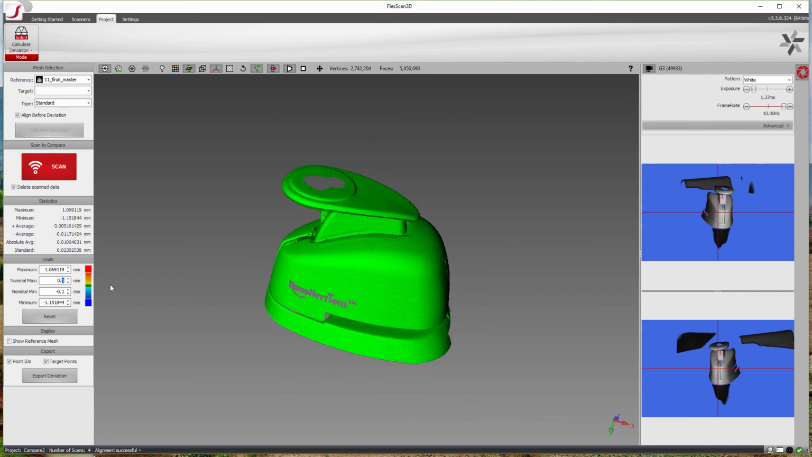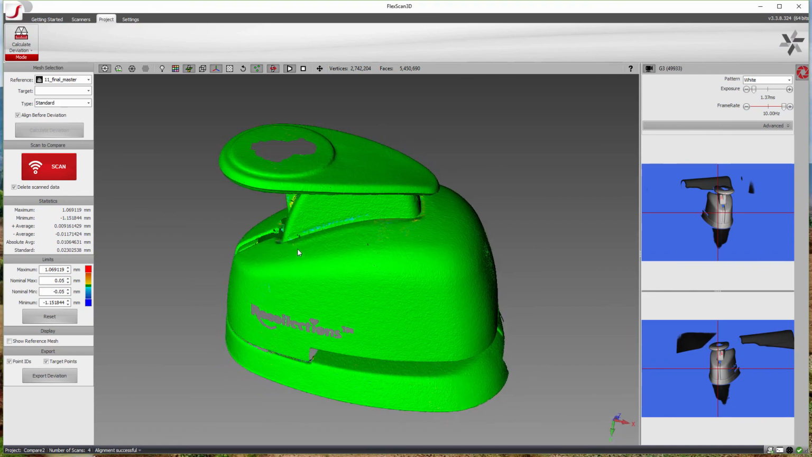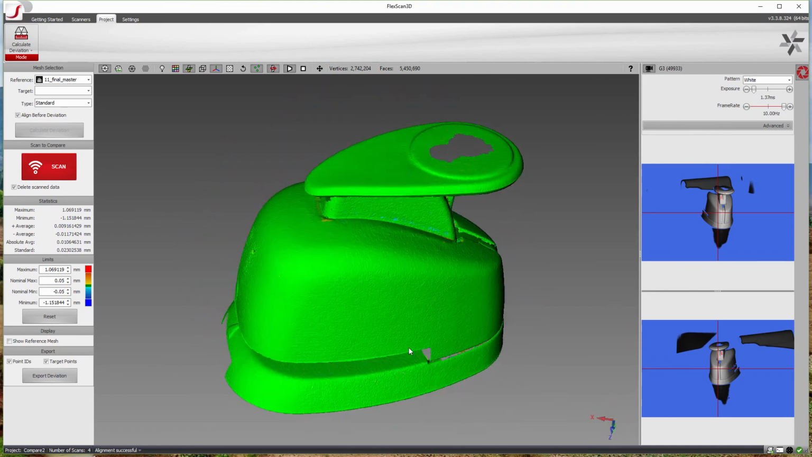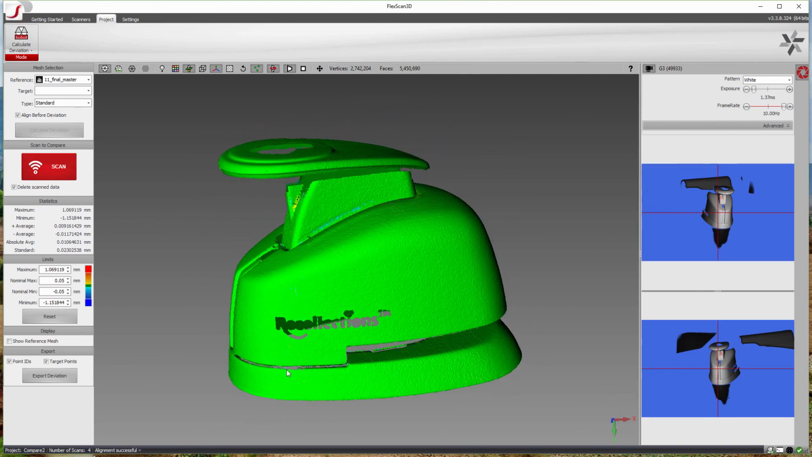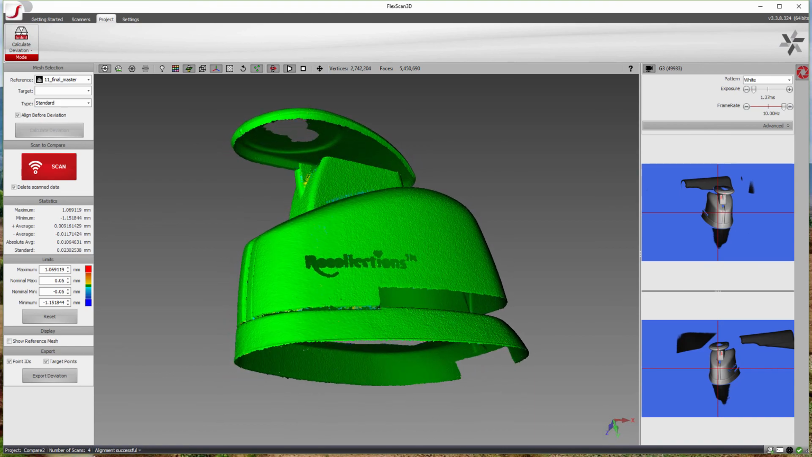So I set it to 0.1 millimeter in terms of our tolerance. Now I'm going to reduce it a little bit more to 0.05 millimeters, and even at 0.05 millimeters, the entire object is pretty much completely green. It looks pretty good. So there you have it. I hope you've enjoyed my little tutorial on how to do automated inspection using 3D scan data.